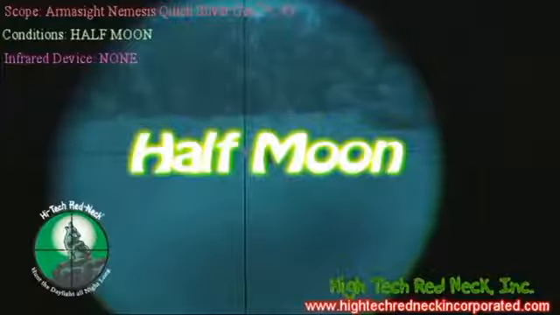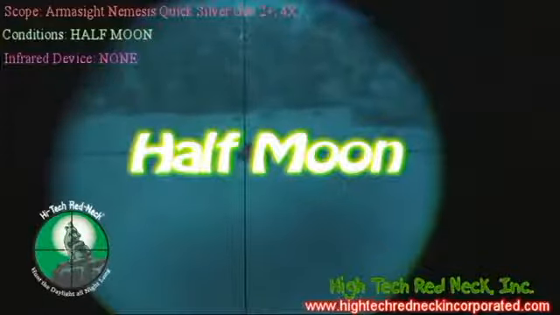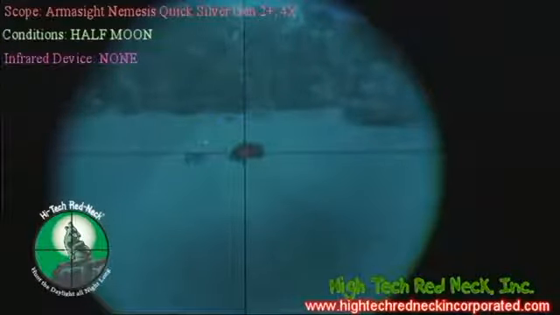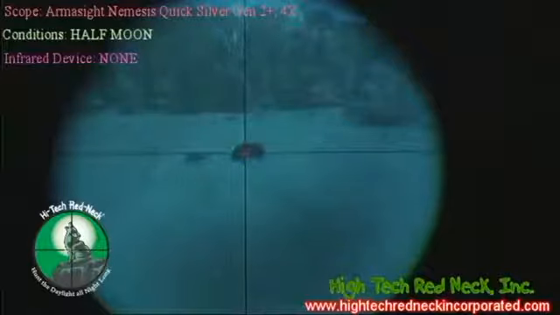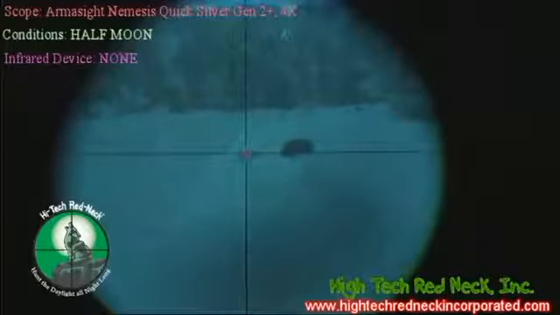Okay folks, we're now at Stage 2 with the Armasight Nemesis. This is the Quicksilver, or you can see it's the white phosphor screen on this one. It's running at 4X. There's your 100-yard black hog, 100-yard coyote.